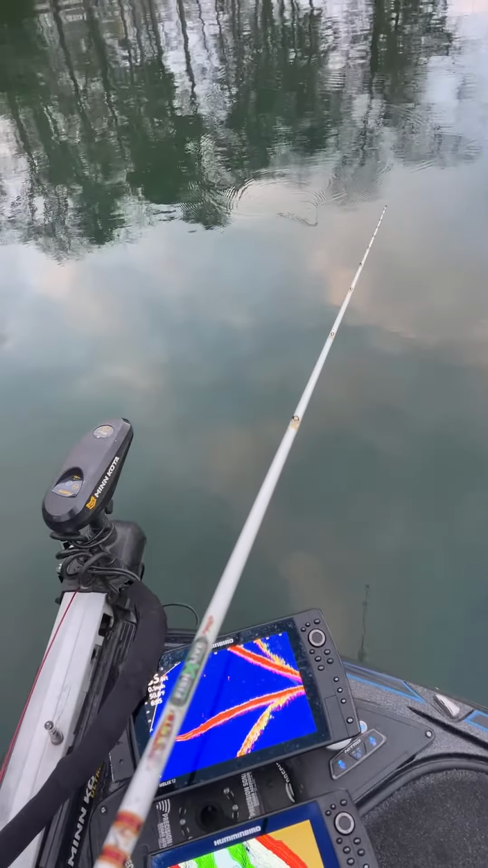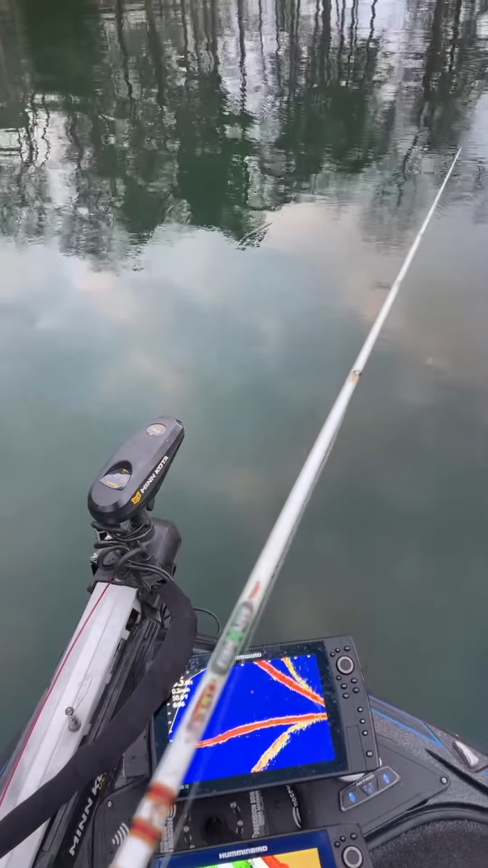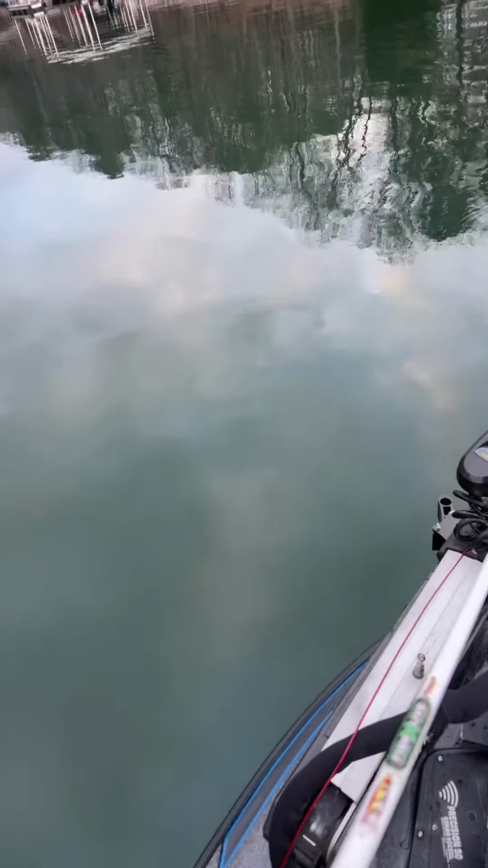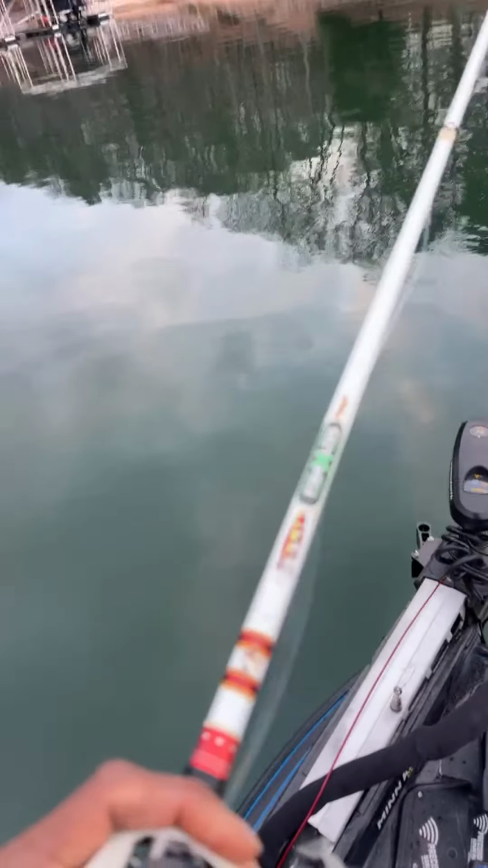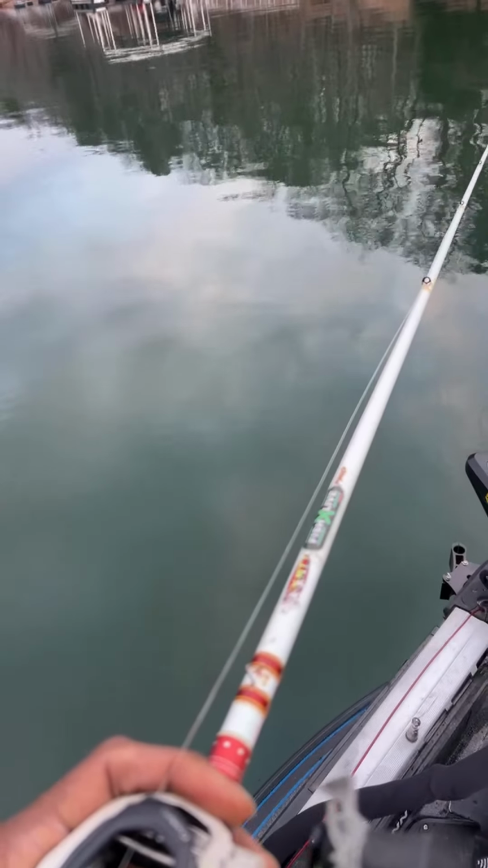Let's see. So there's that spoon falling down right there. I'm just hopping it down there. And I'm not seeing any action, guys. This cove is not looking good either. But if you see something, I need you to say something.